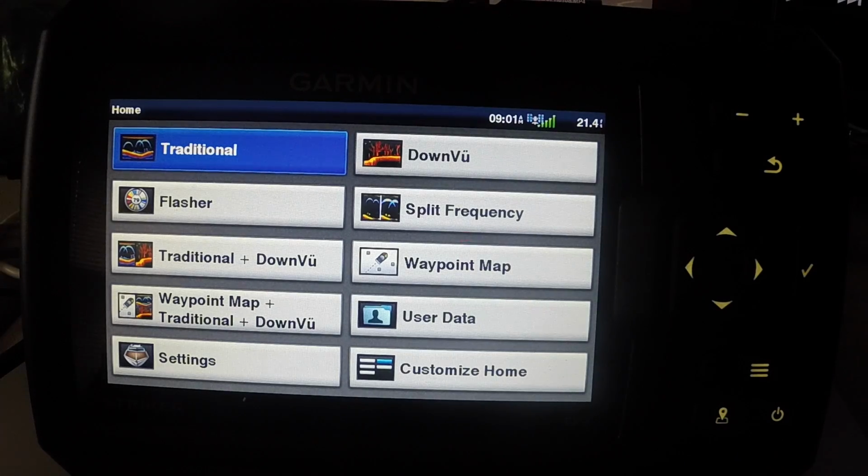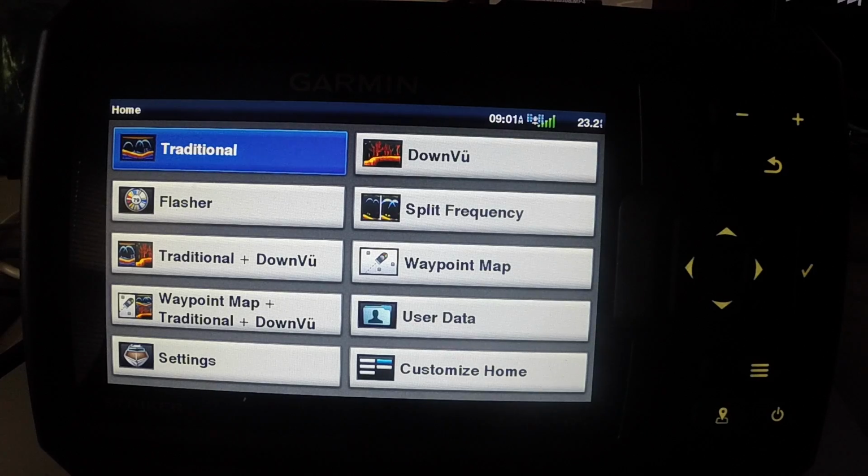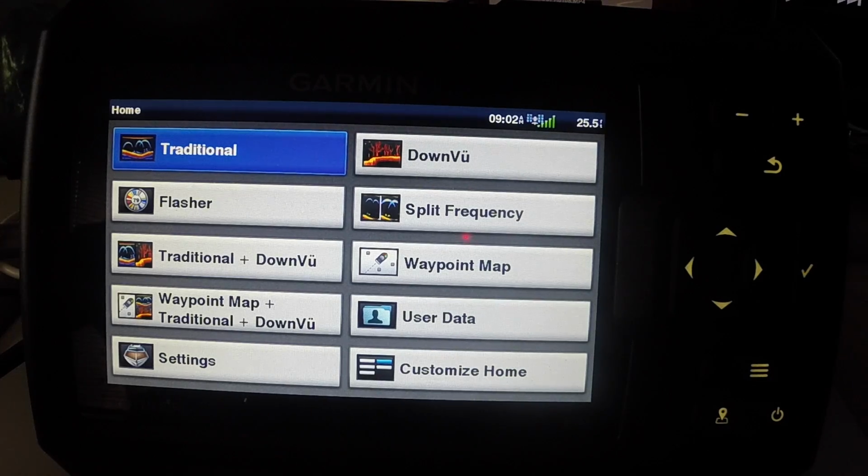How's it going, everybody? Today I'm going to do a quick rundown of my Garmin Striker 5 DV. Normally I would do something like this out on the water, but the reflection from the sun is ridiculous, and I tried to film something like this earlier and it didn't really work out all that well. So I basically just set it to simulator mode, and I'm going to give a rundown of the features and